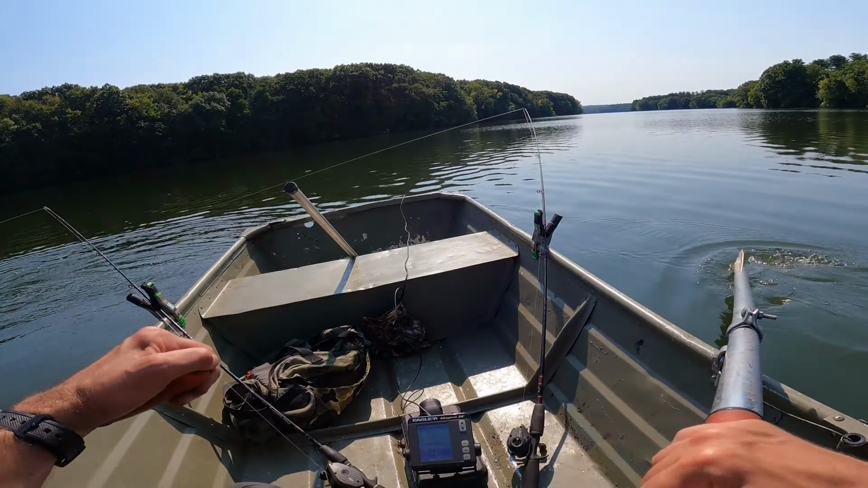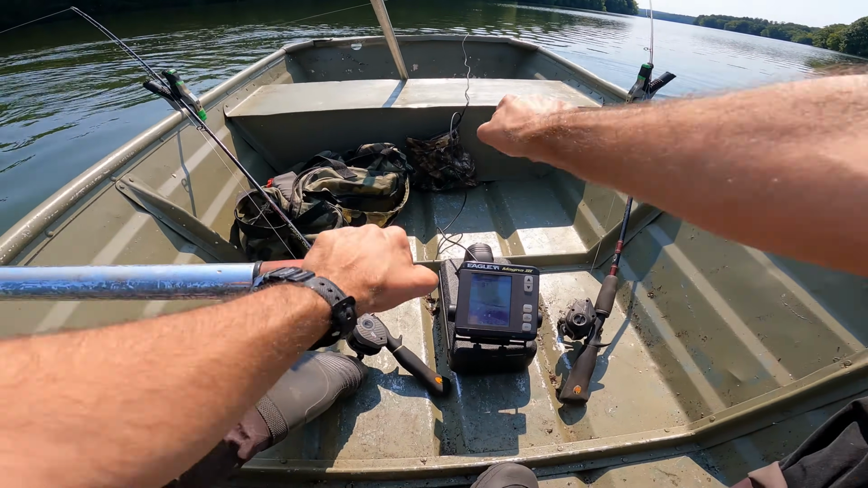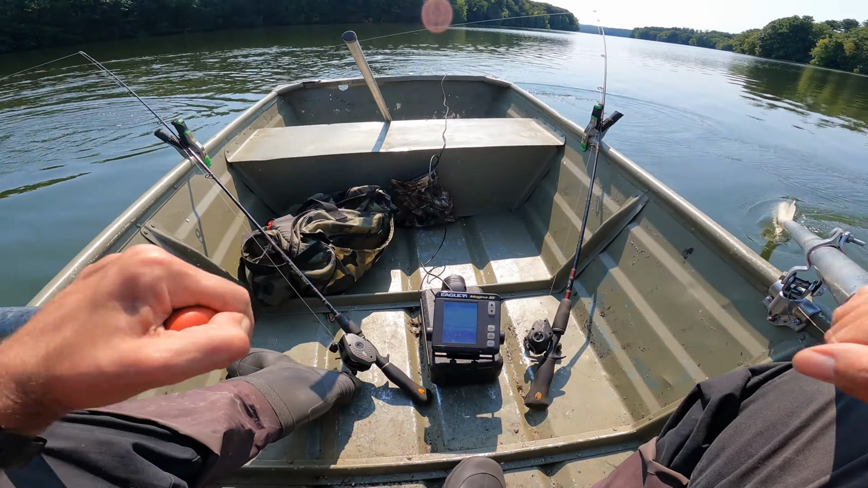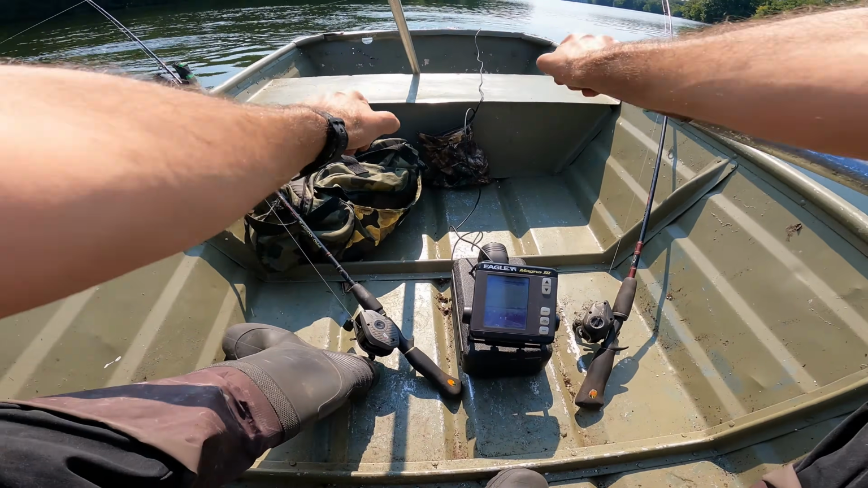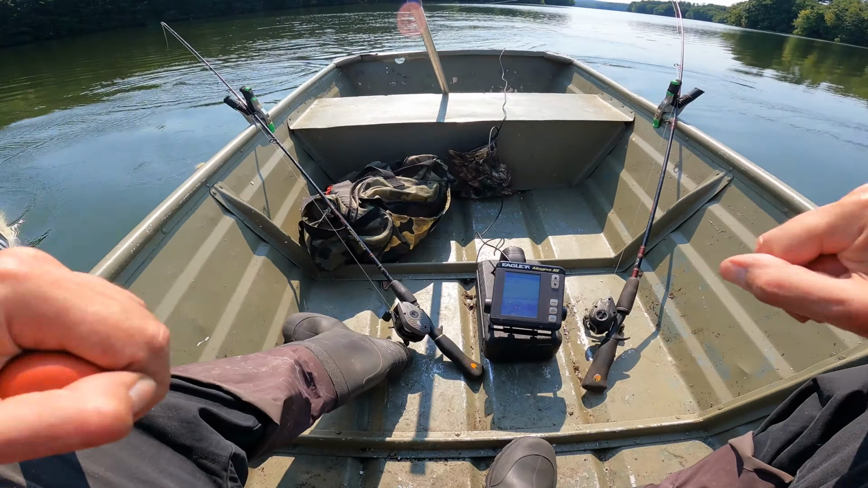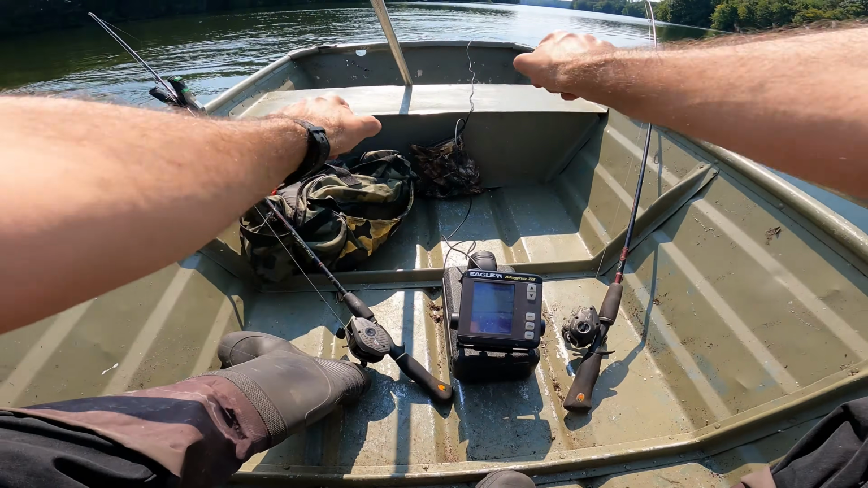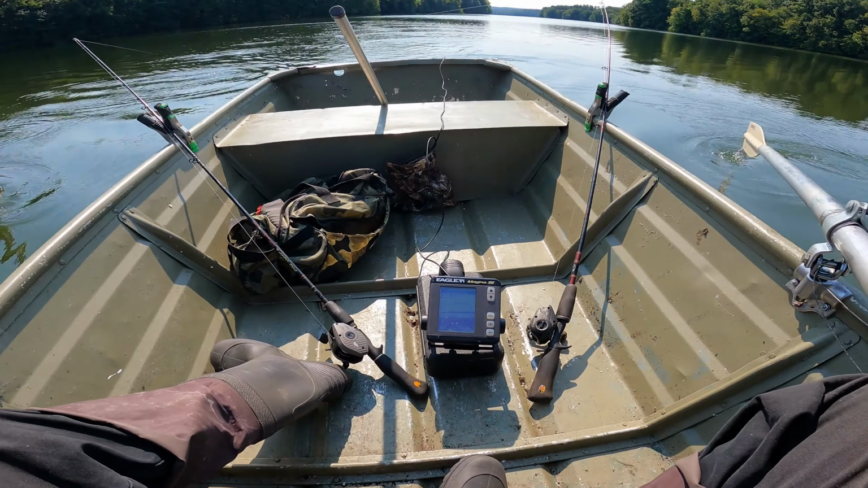That rod tip there is bouncing because that's a good rocky bottom. So I'm going to get back in. You can see it dropped off to 25 feet. I'm going to get back in until I hit that 17, 18-foot line. It's taking longer than I thought. So it's a gradual drop on the deeper end.